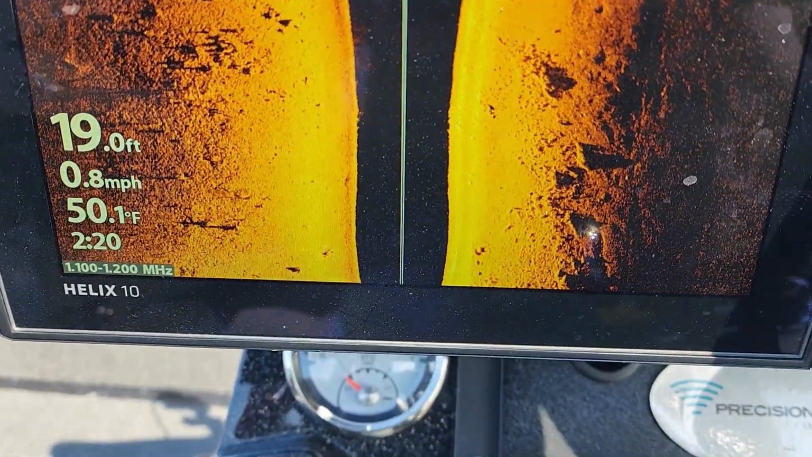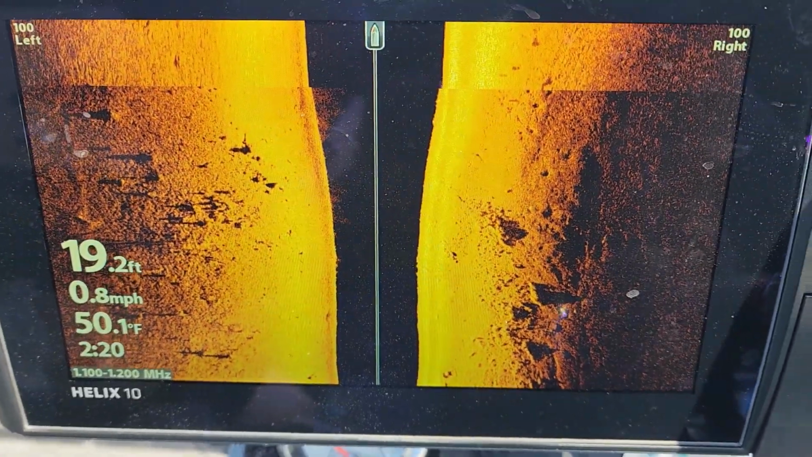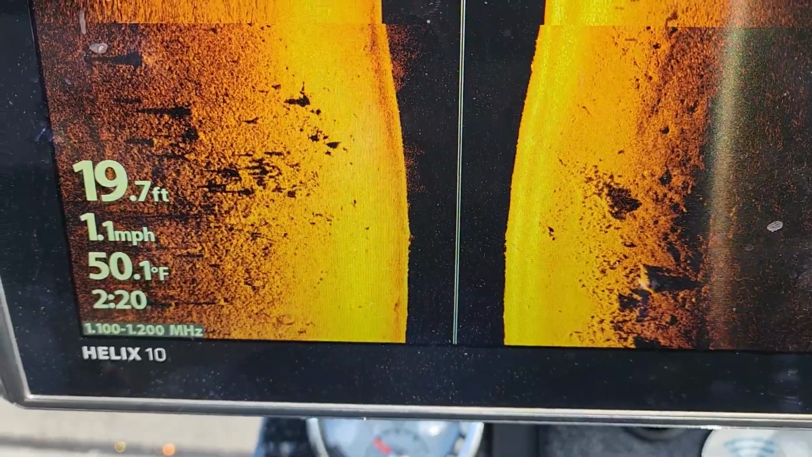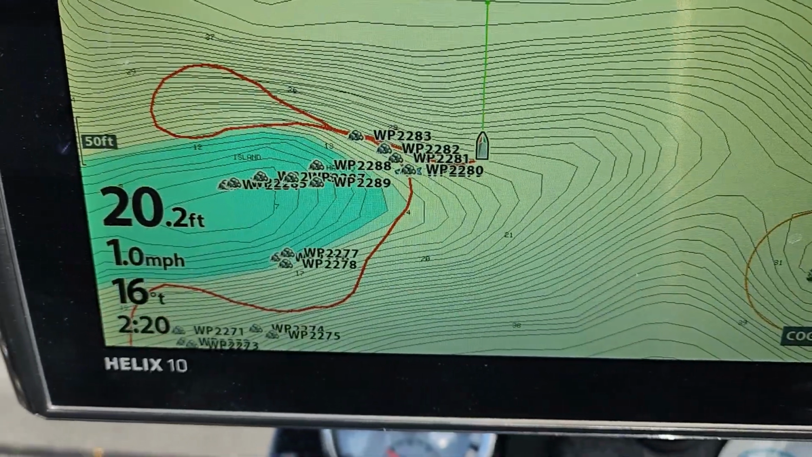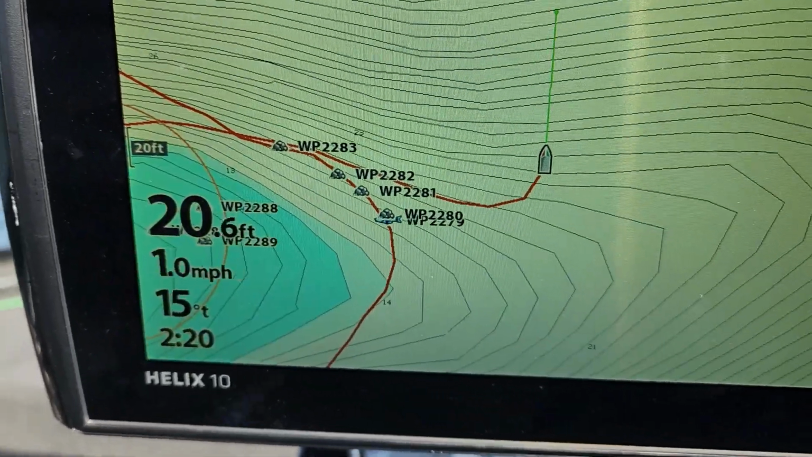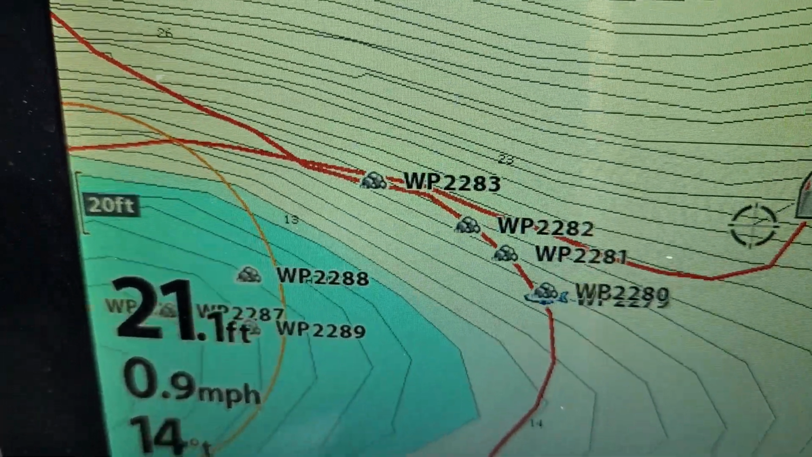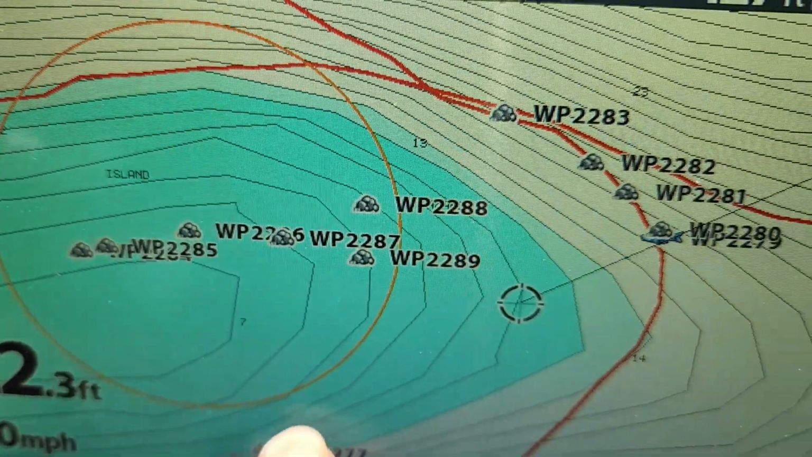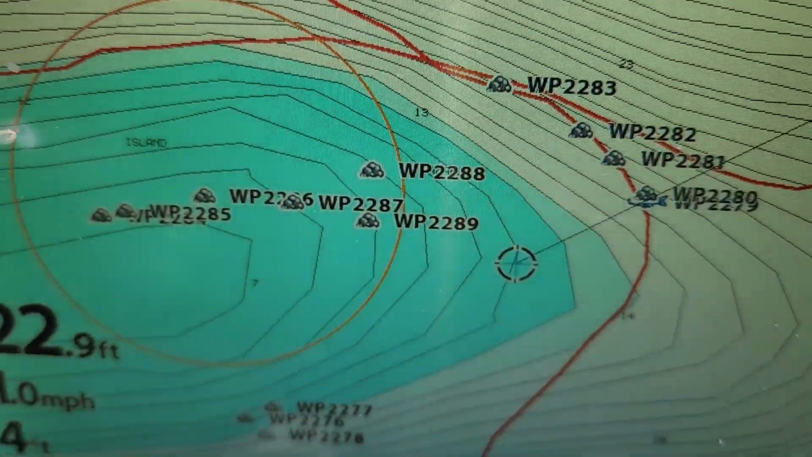All right, there we go. So that kind of gives me an idea of what I need to do whenever I come back out to this spot. There you go. That's pretty much how it looks once I have it all lined up and outlined. I kind of outlined that area right there where those rocks were at.